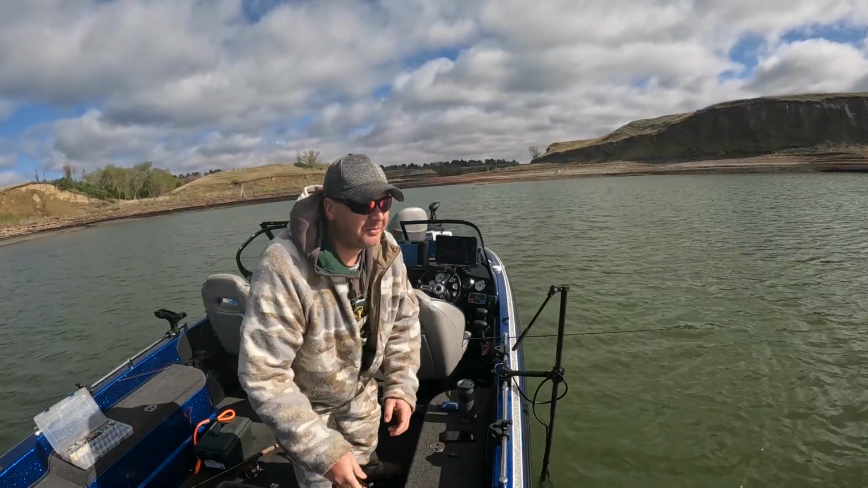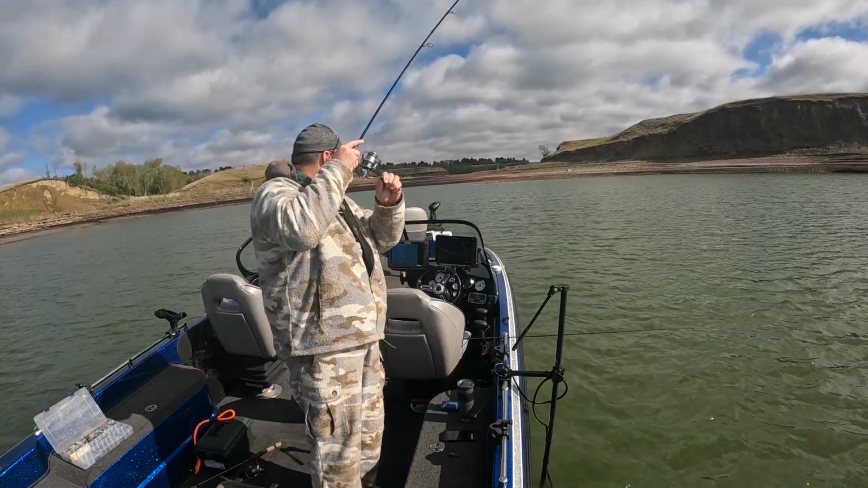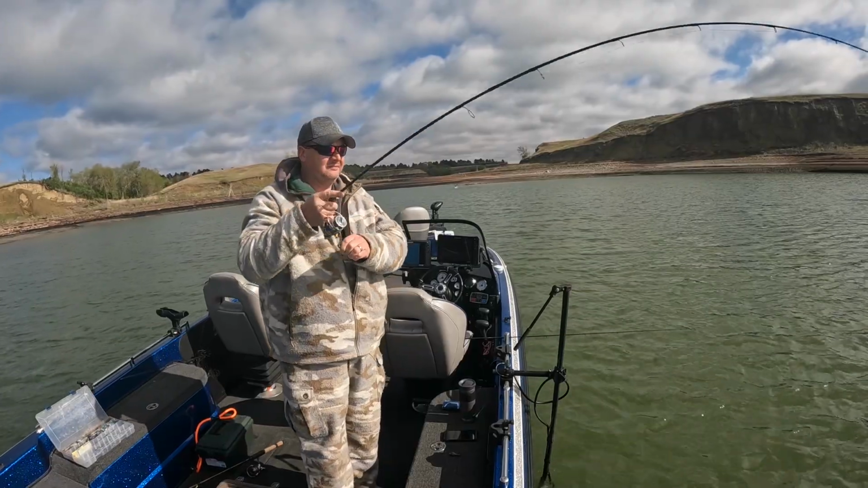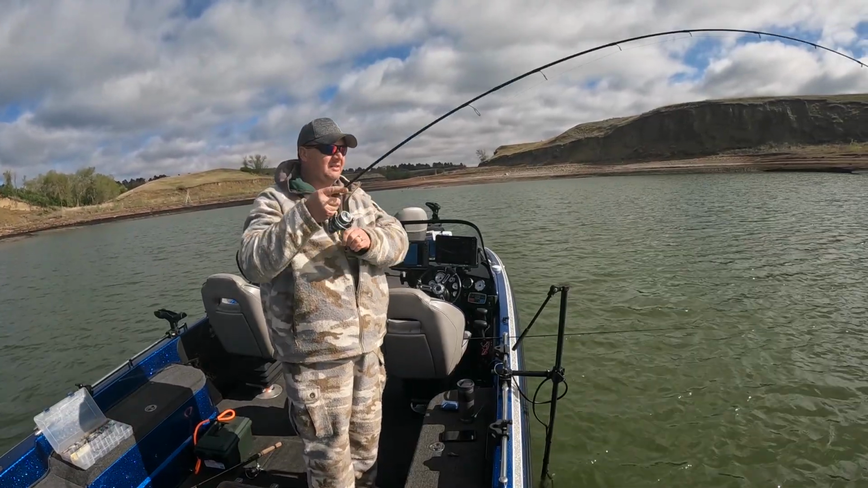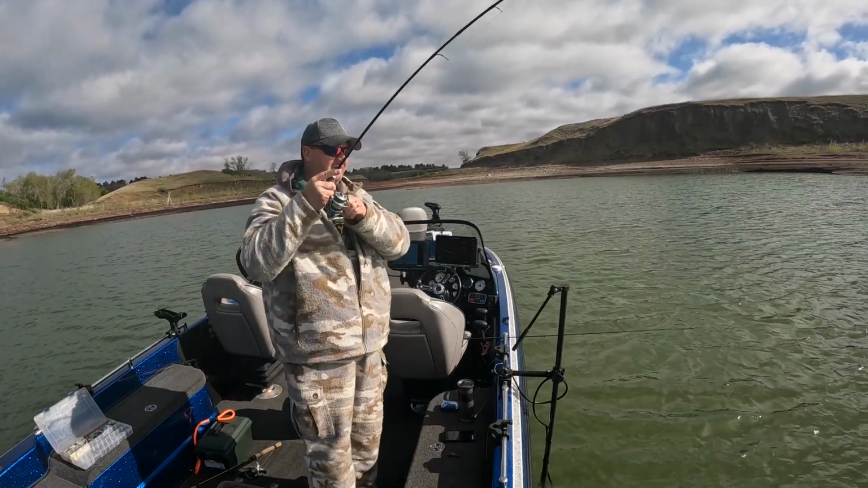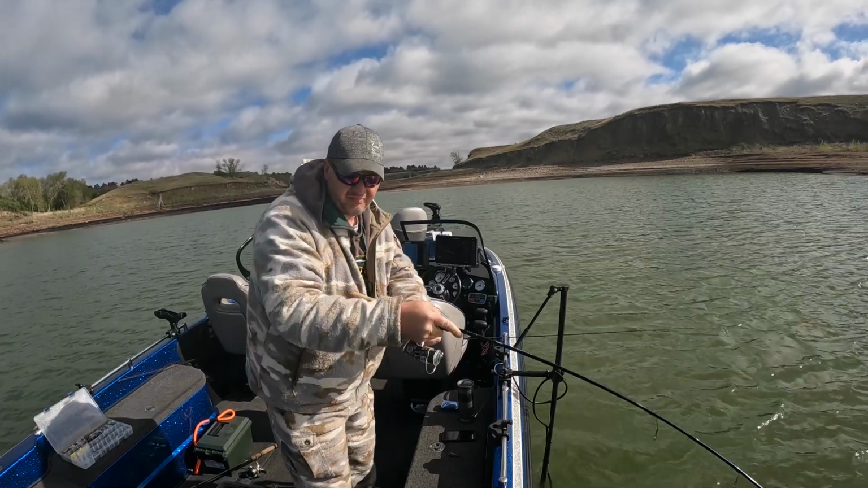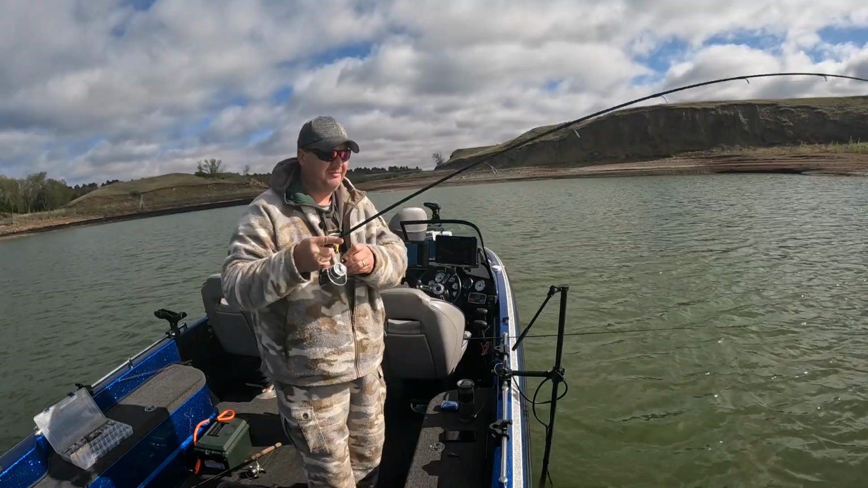We got one going down the bobber. Not sure what it's going to be, but fish on. Be a bass? And by God, is it going to be a walleye here? Doesn't really feel like a walleye. Kind of more bassy, or maybe even a northern, maybe. I'm thinking bass.